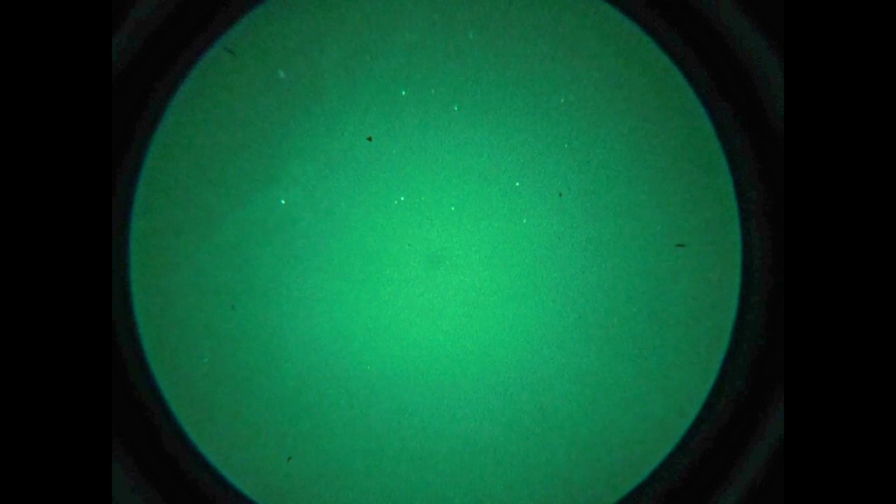Right, now let's go over to some moving images. This was one of the nights that I had a look at. The sky wasn't too bad, but you can see cloud in the top left hand side moving through the middle here. It wasn't the best of nights for seeing, but I could see probably in the entire sky about a dozen stars with the naked eye.